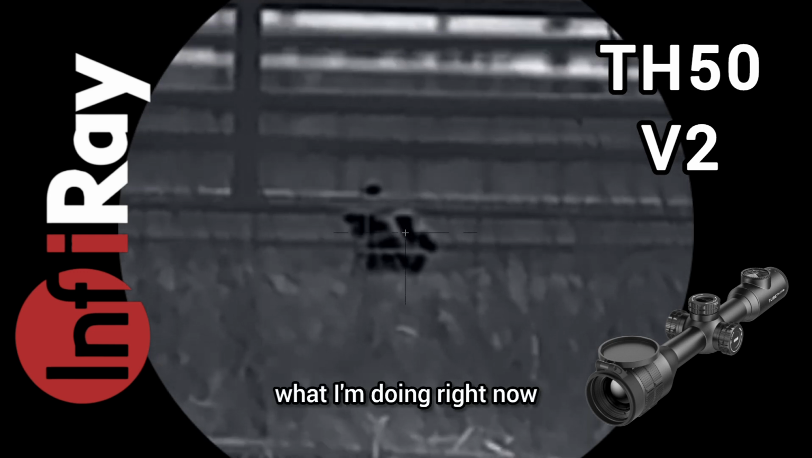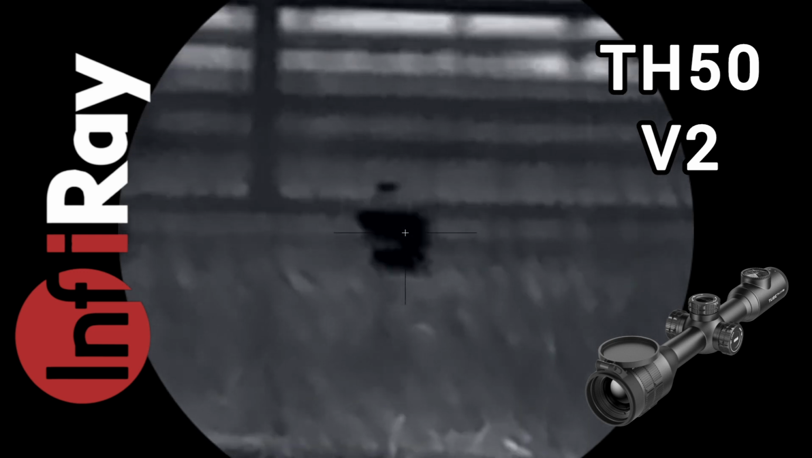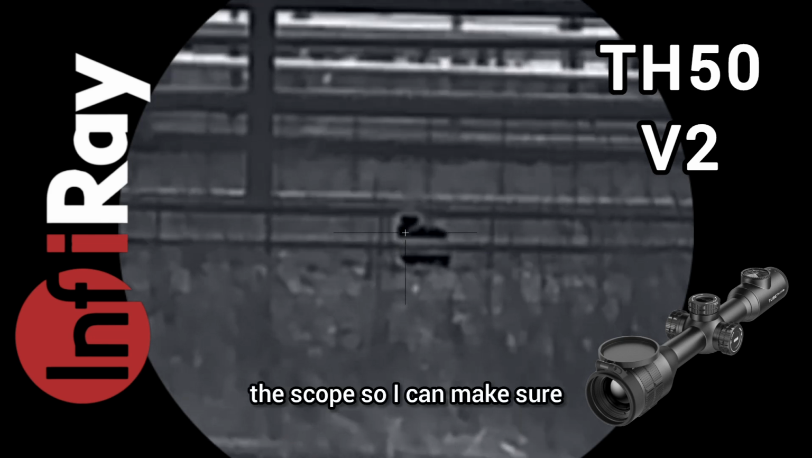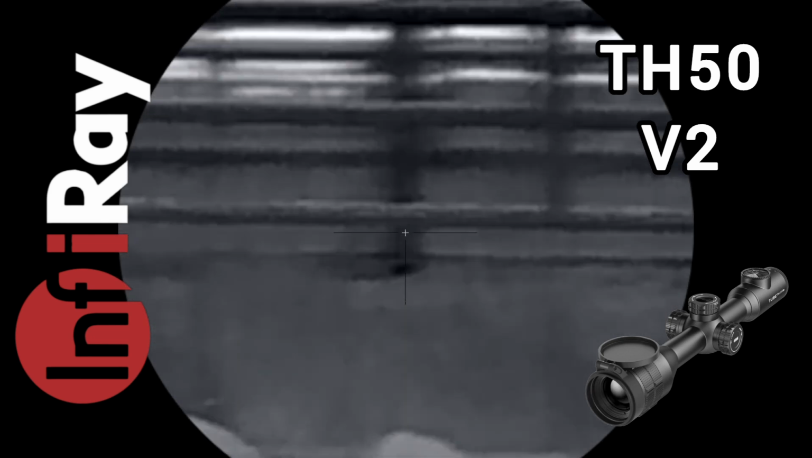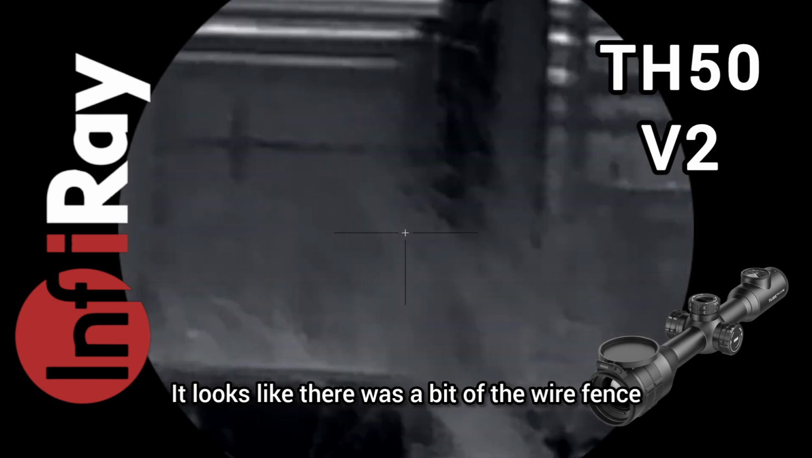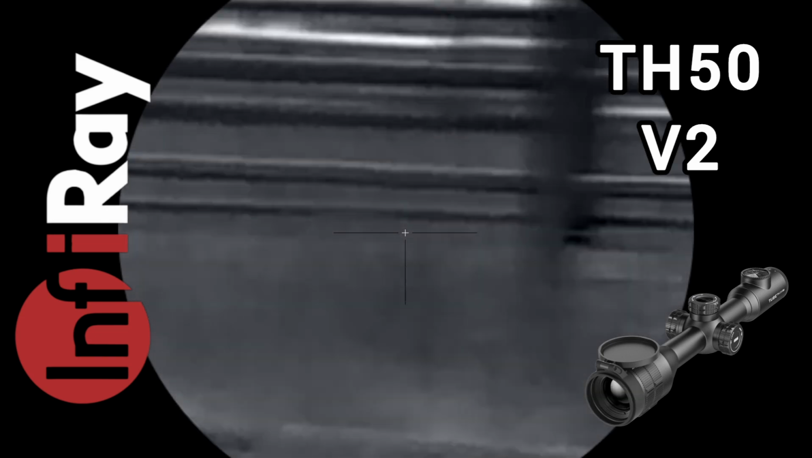So if you can see what I'm doing right now, I'm just focusing the scope so I can make sure that there's definitely nothing in between me and that rabbit. It looks like there was a bit of the wire fence.